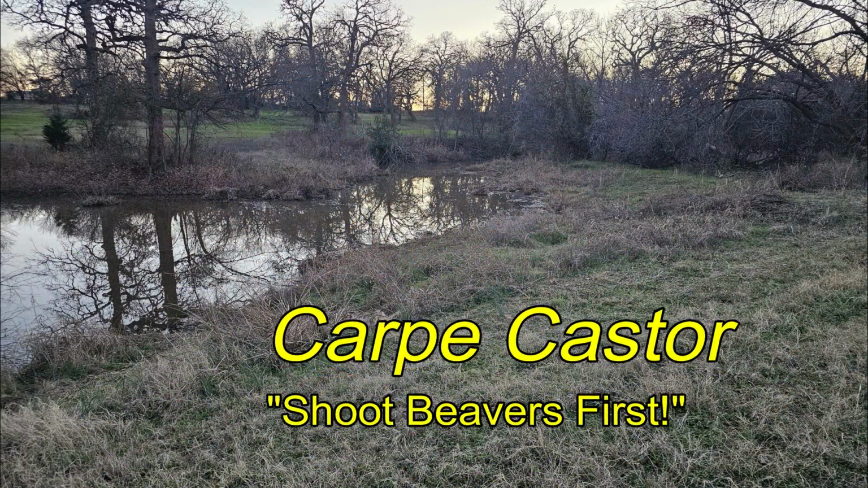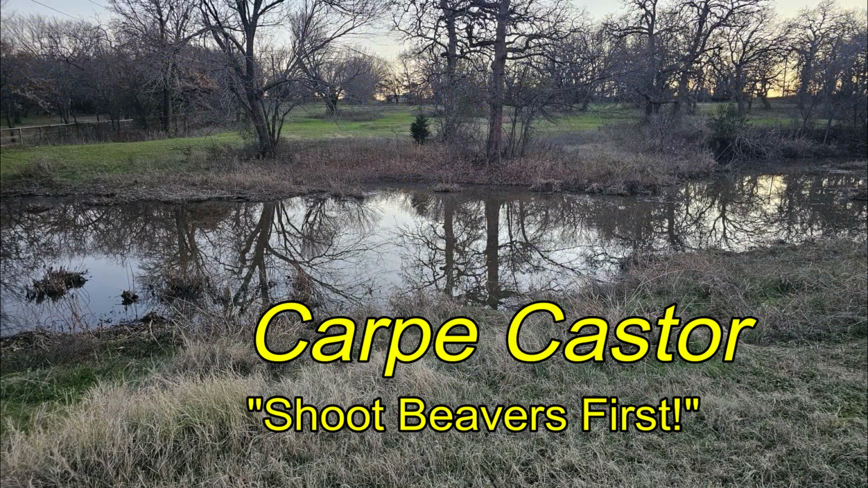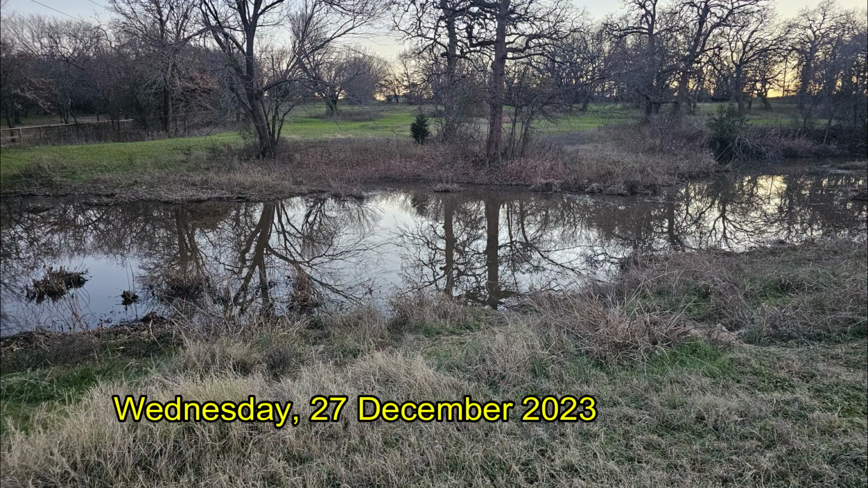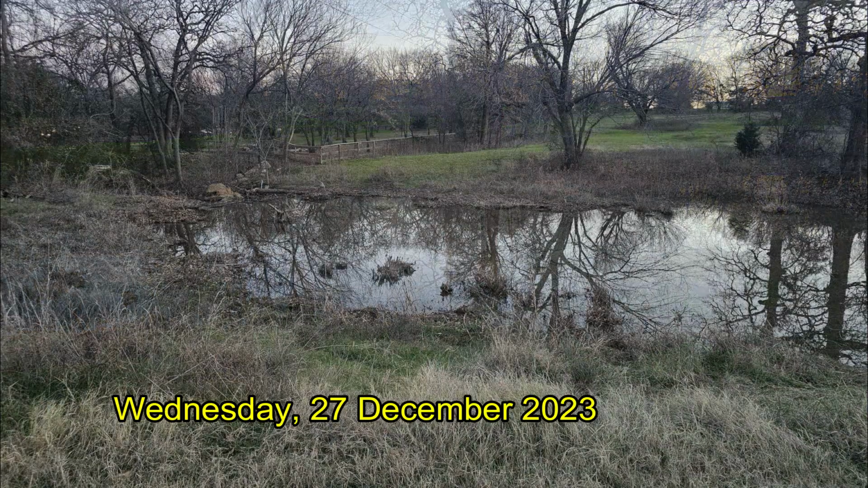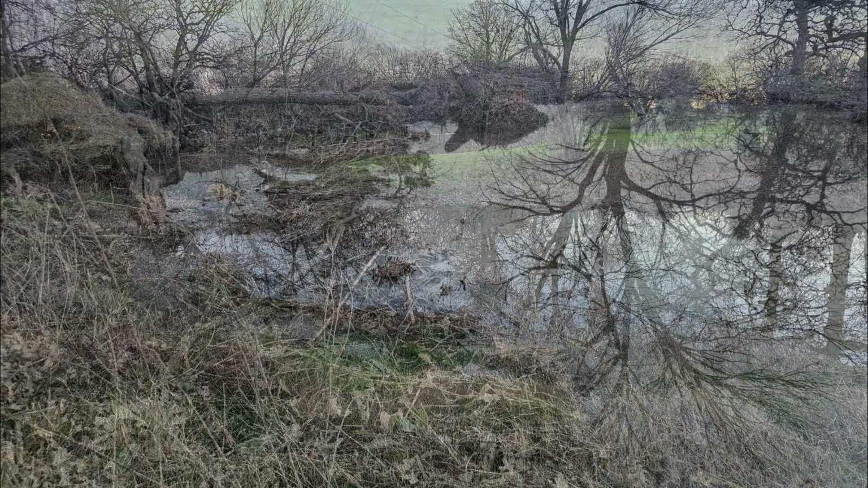Carpe Casser, well, we've got beaver back at my place. They have dammed up the creek, and the creek is probably swollen to triple its normal width. And this is after Christmas. A nice cool evening, nice clear evening, not much wind.